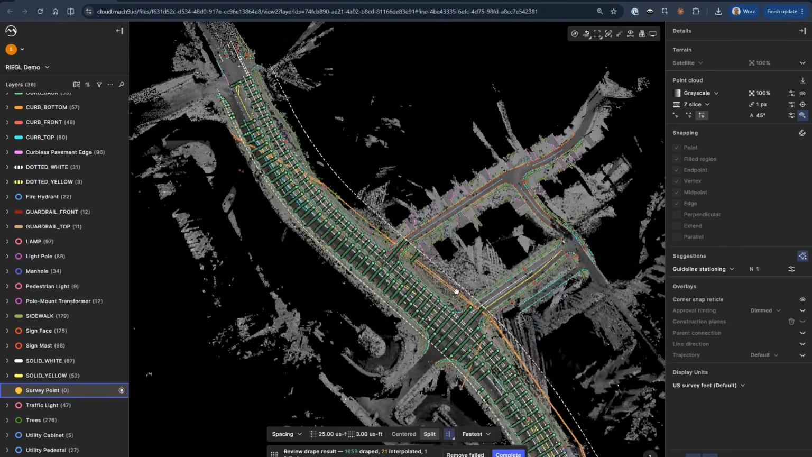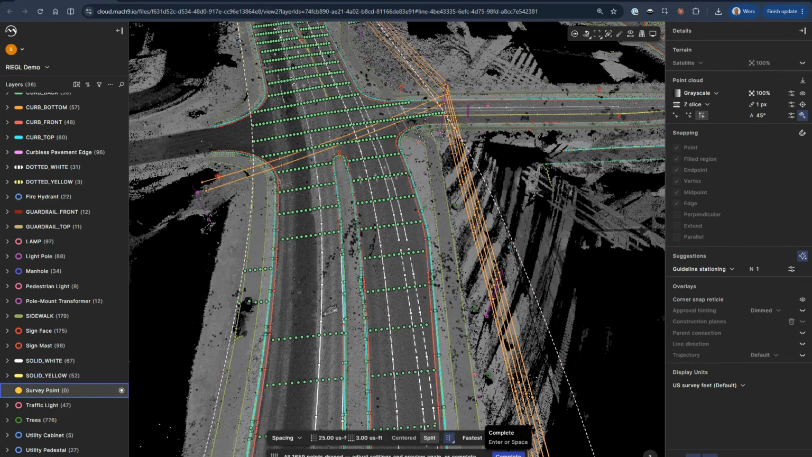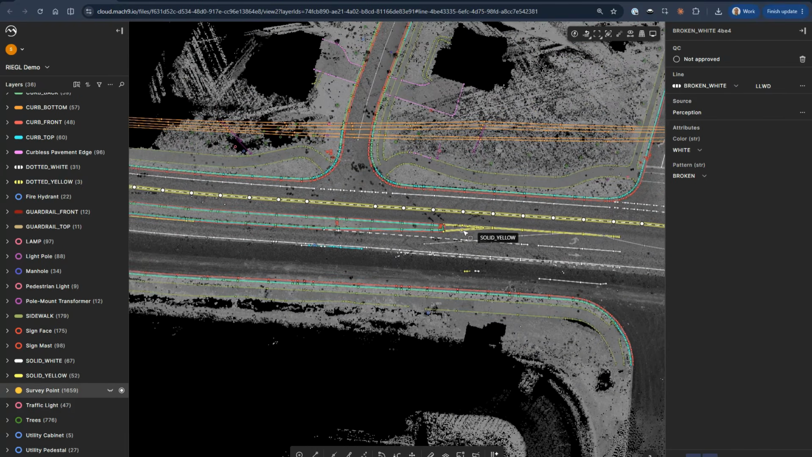It tells us what points fail, what points we may not want to keep. We can actually remove them and hit complete. And there we have it. So I'm going to turn those off. Just kind of showing you that nice tool. We've had some nice updates too here.